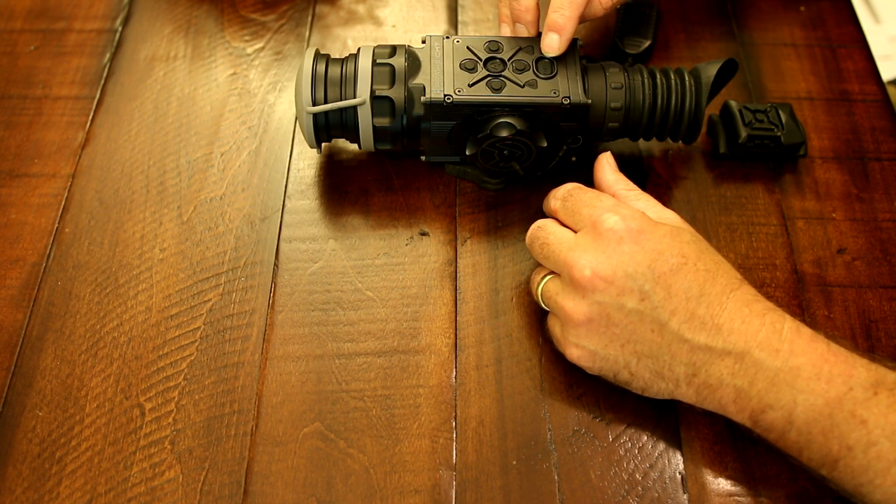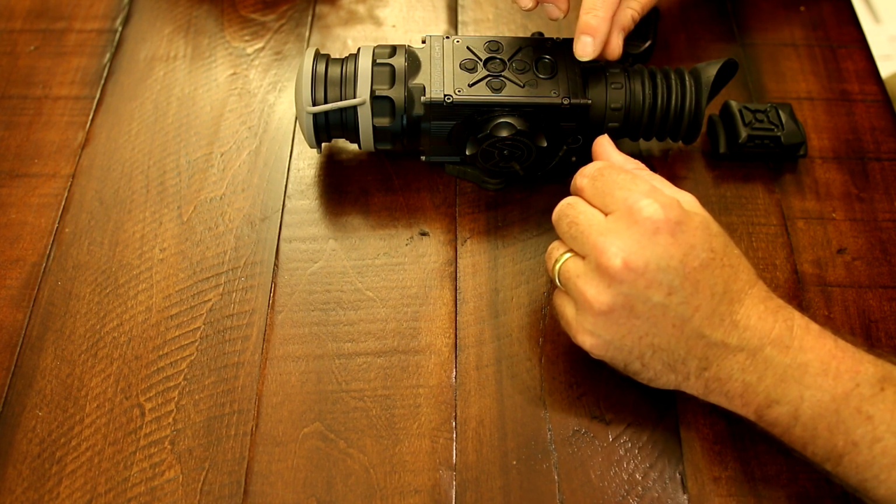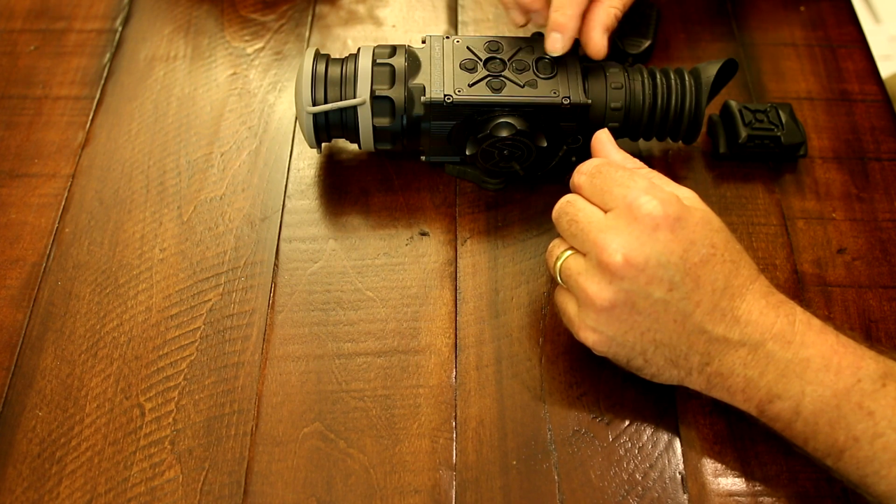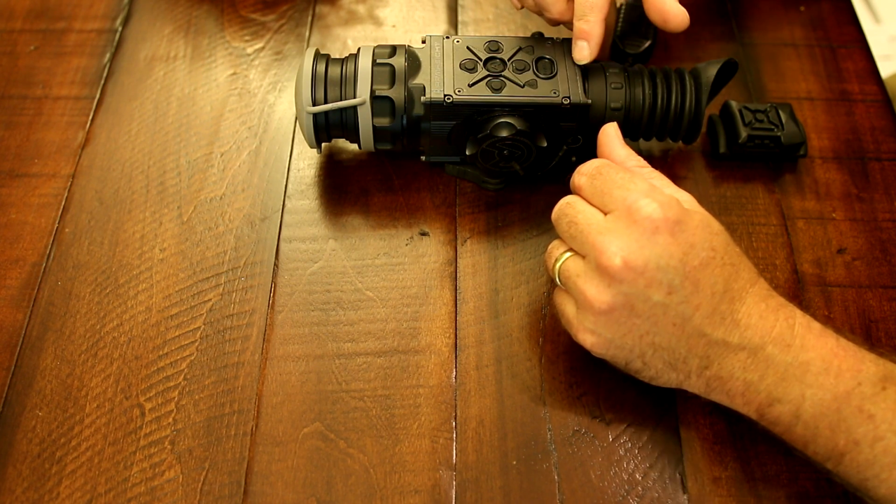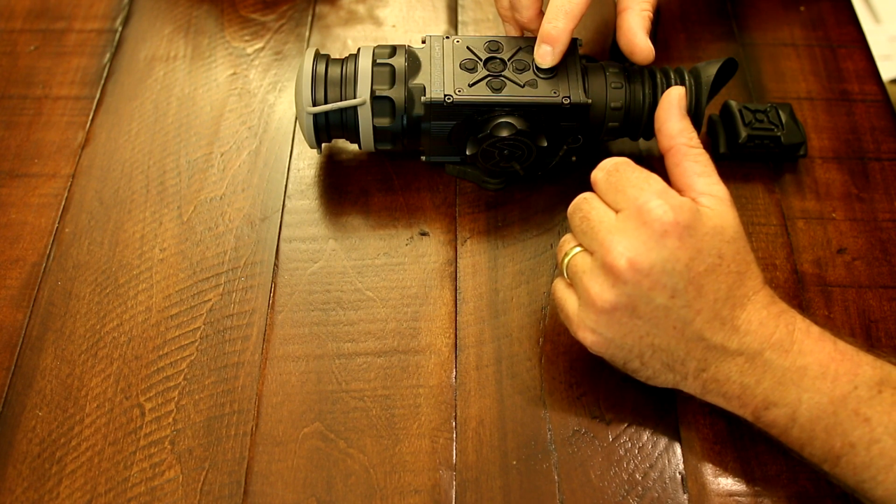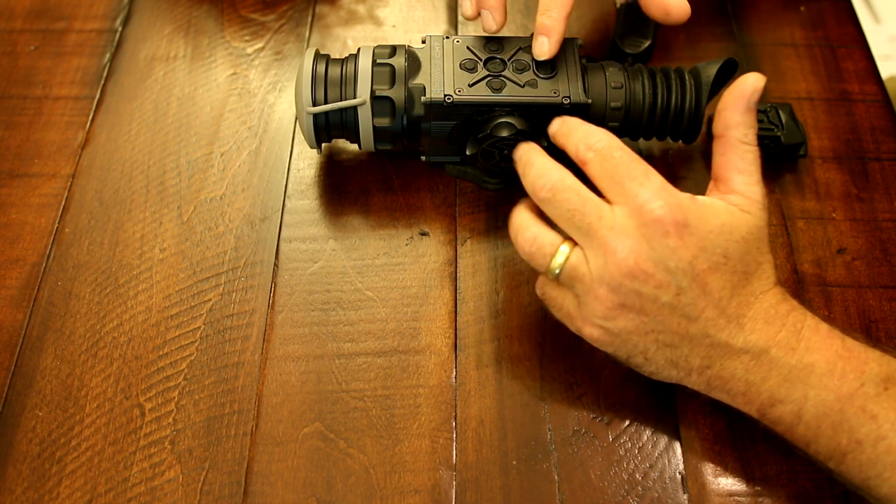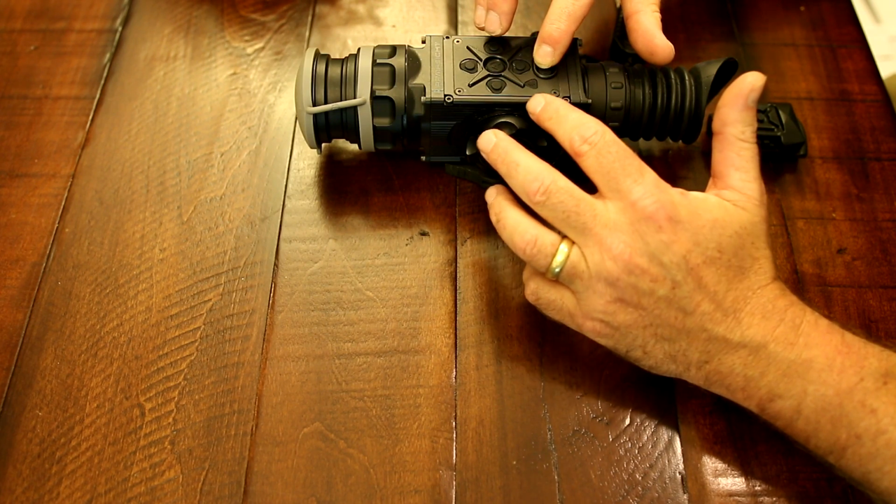Where you get into the new part is down here. As you can see, there is a power button, whereas on the standard ZEUS or Apollo, there is a turn switch or knob back here to turn it from on, off to standby. On the Pro line, you actually press the button, hold it down, scope comes on, and then press it down, hold it on, down, and it goes off.